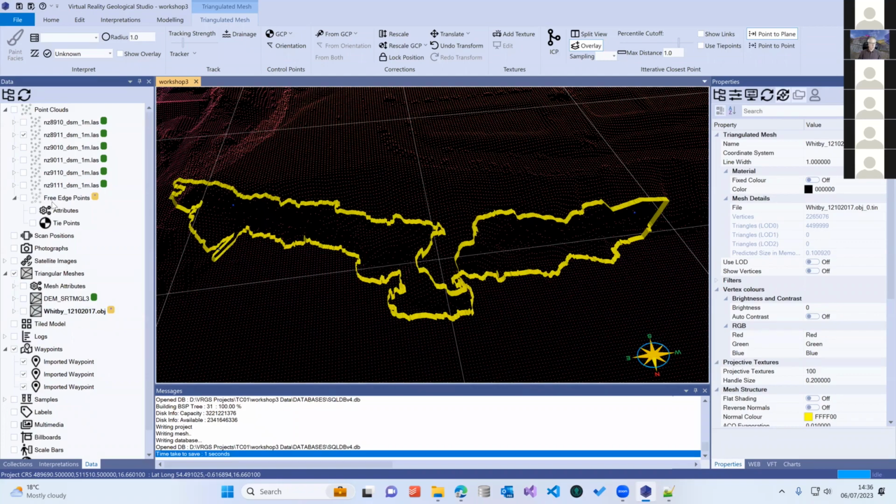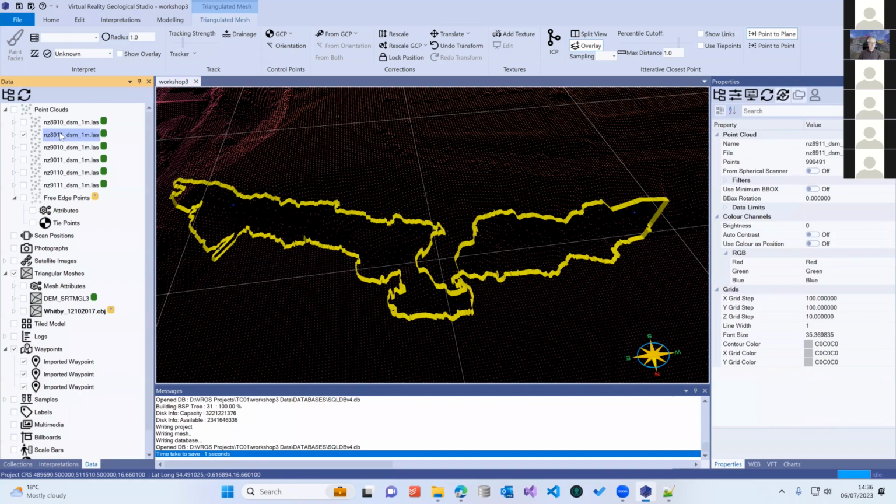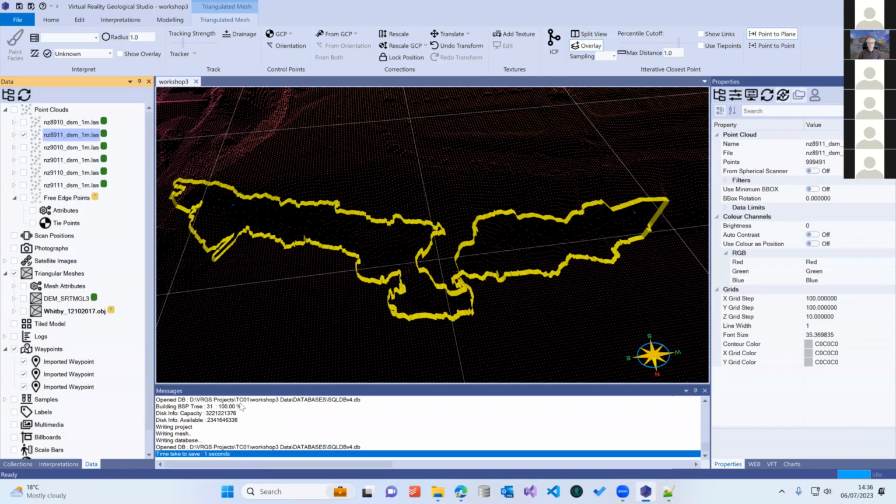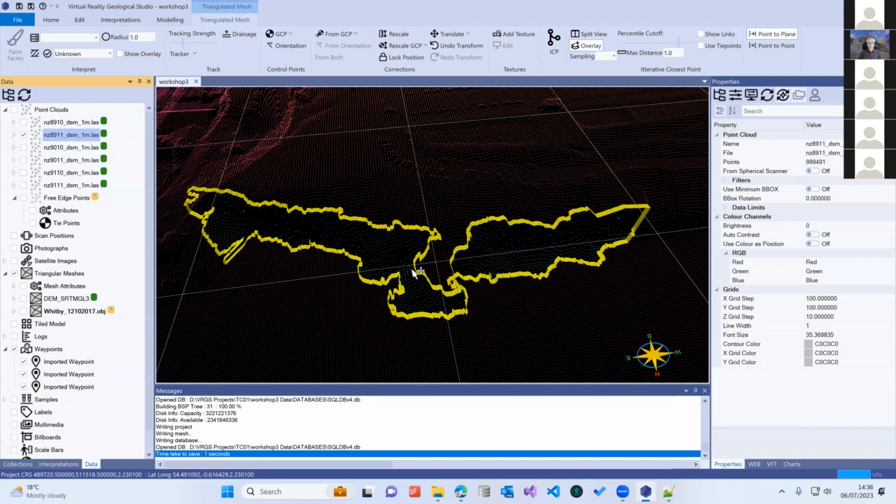And I will do in my elevation data set here, right click, operations, and select inside visible polylines. And now it's pulled out the vertices that are inside that polyline.